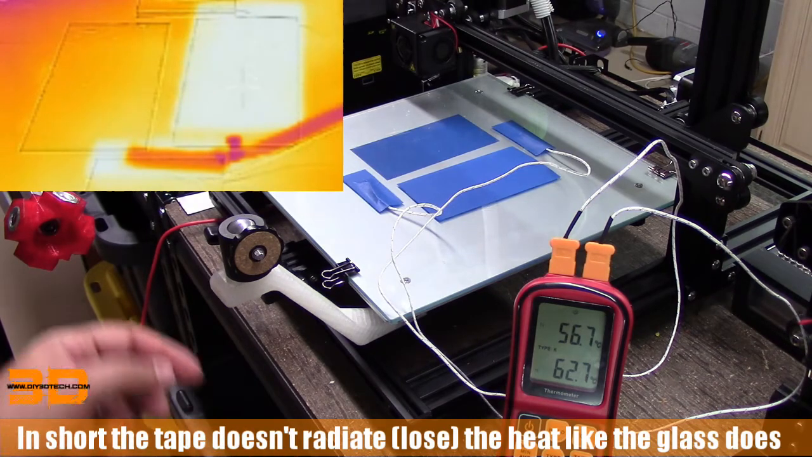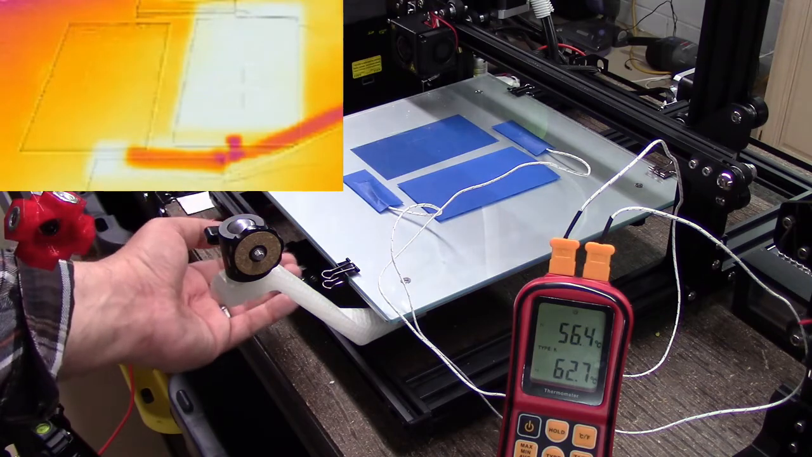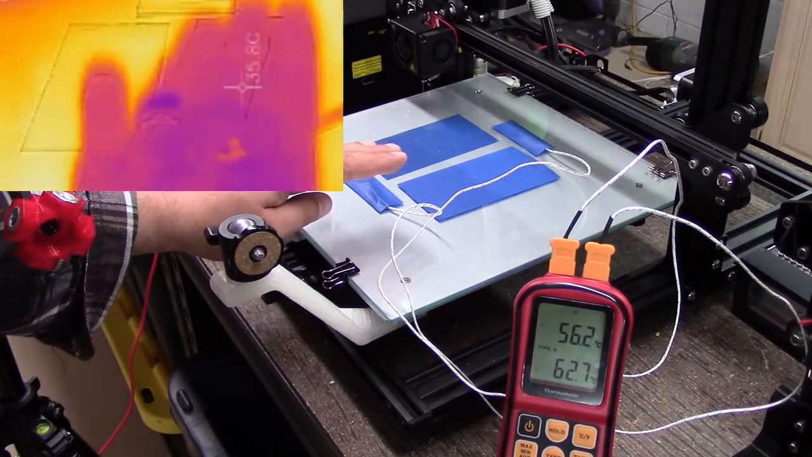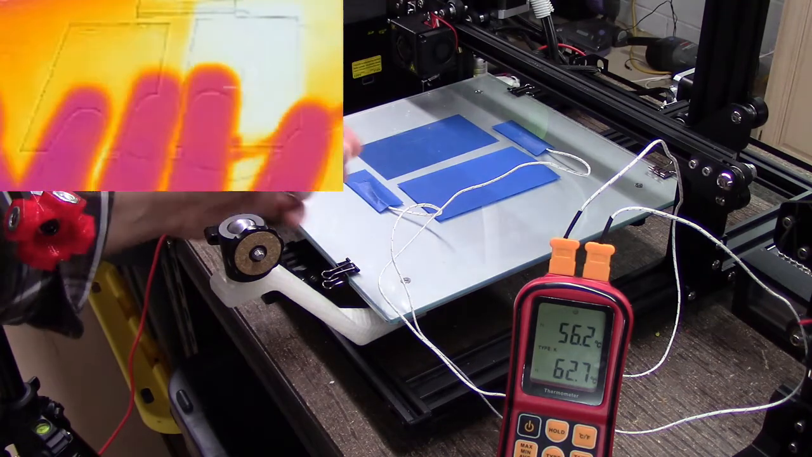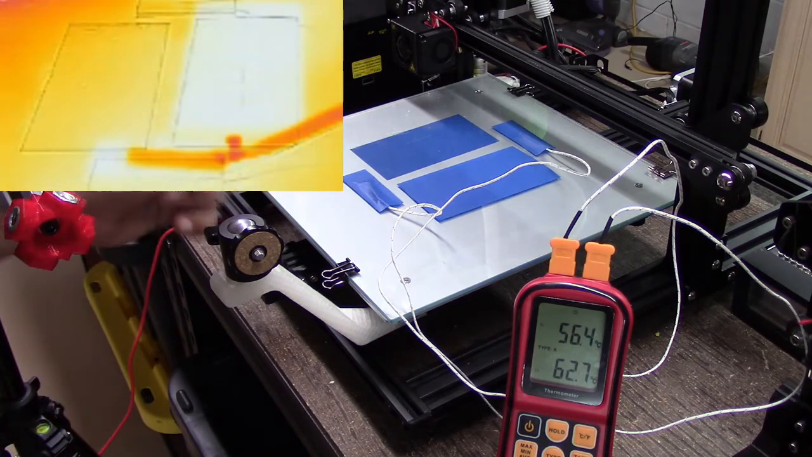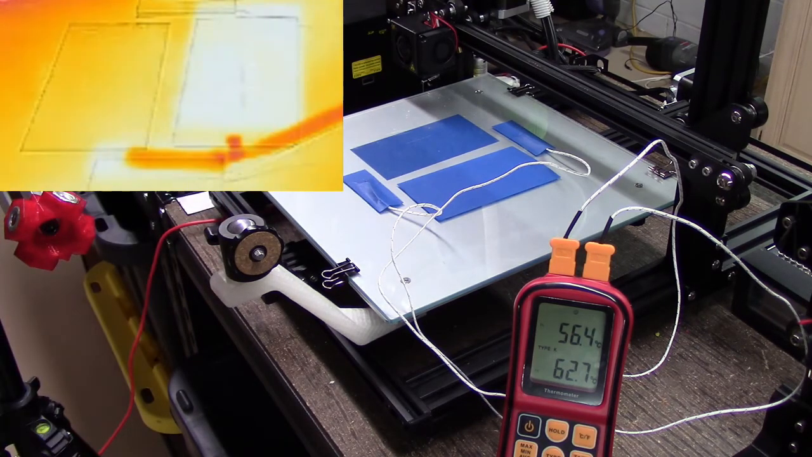Again, I think what's happening is it's acting as an insulative barrier, because you have the heat coming up, you have it being held into the glass by the insulative tape, and it's sort of building it up and then releasing it through the tape. And I think that's the temperature difference. That would be my guess anyway, and that's only a guess, so don't write me any hate mail, please.